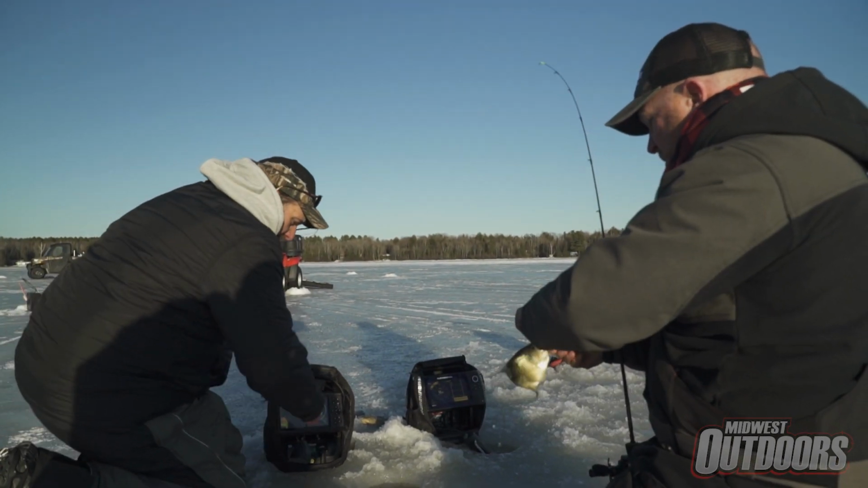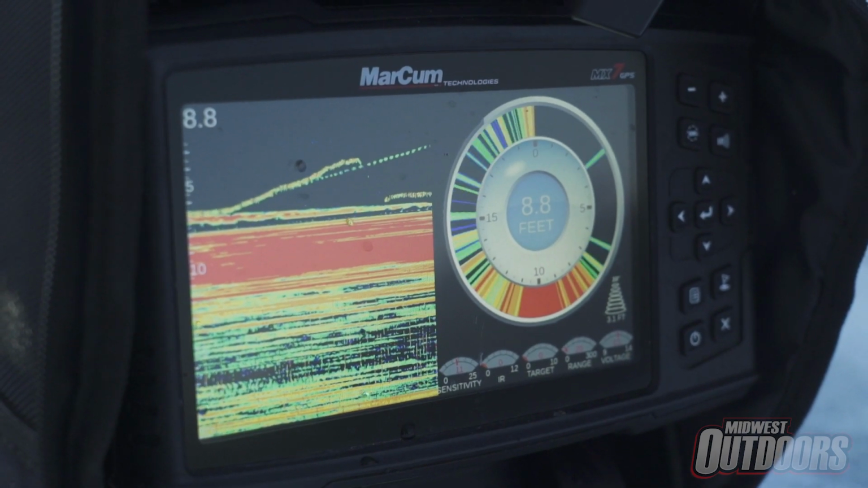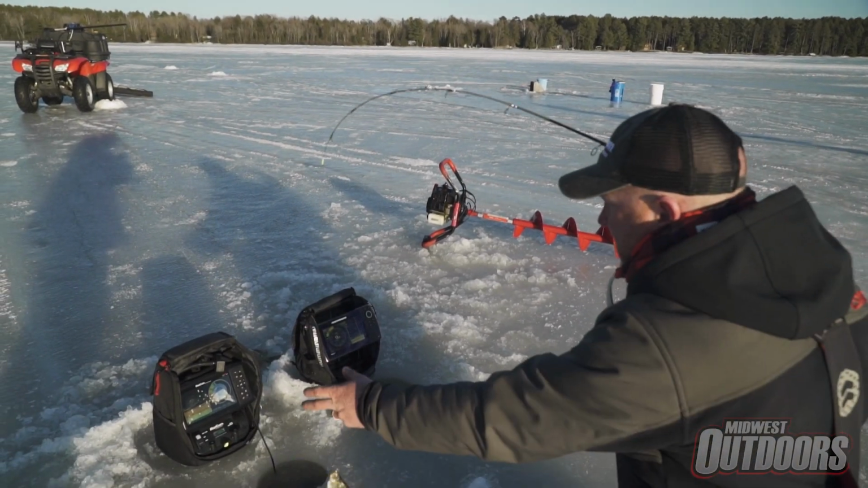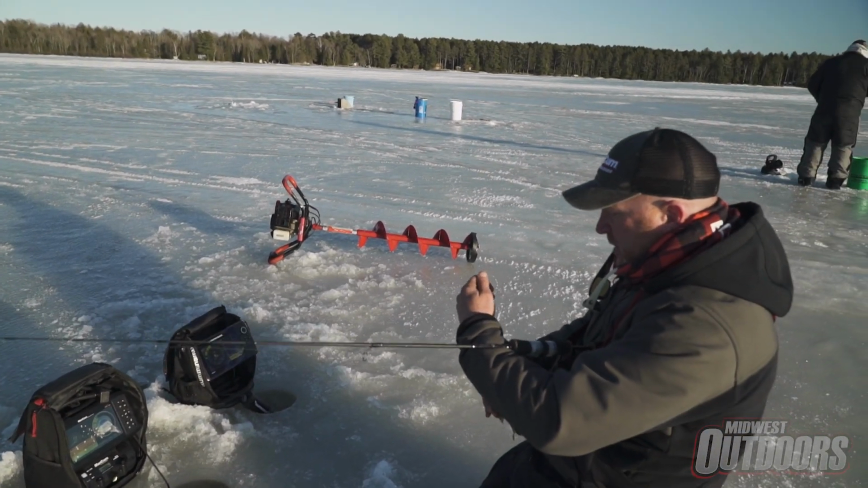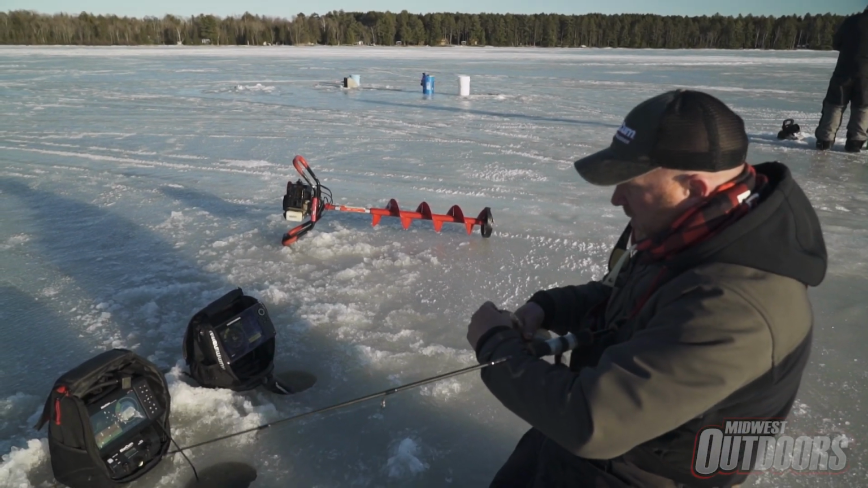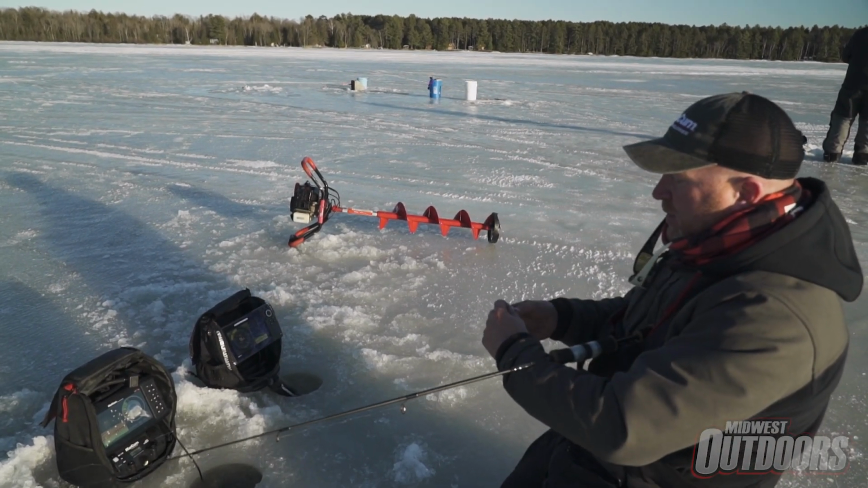The 360 definitely did not lie. That school of fish is down here. Having the 360 is nice for locating. And like I said, it's not meant for everybody. The affordability, the size, everything about it isn't your everyday unit.